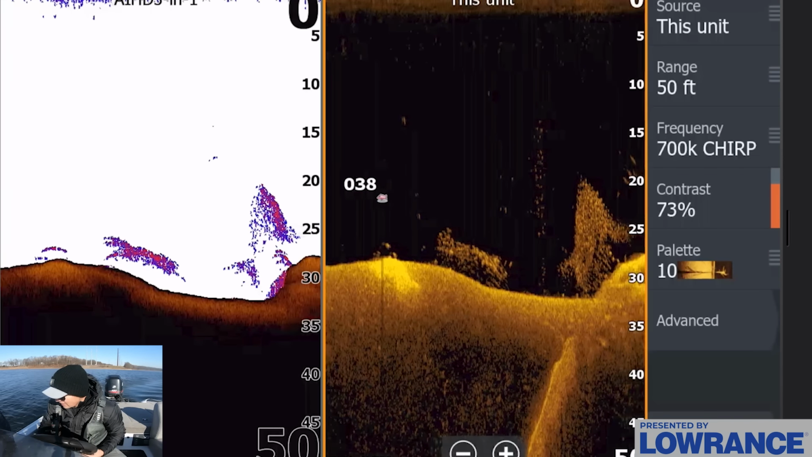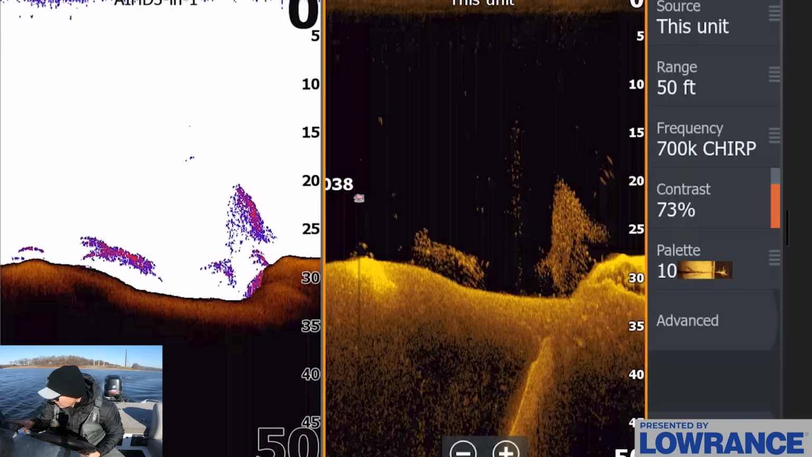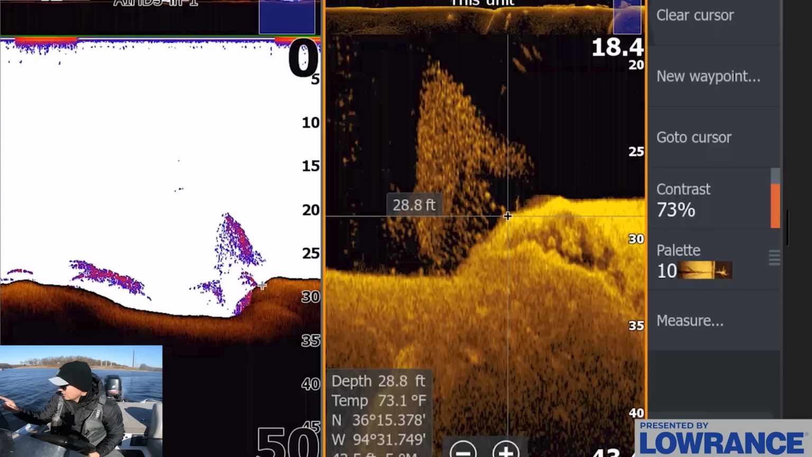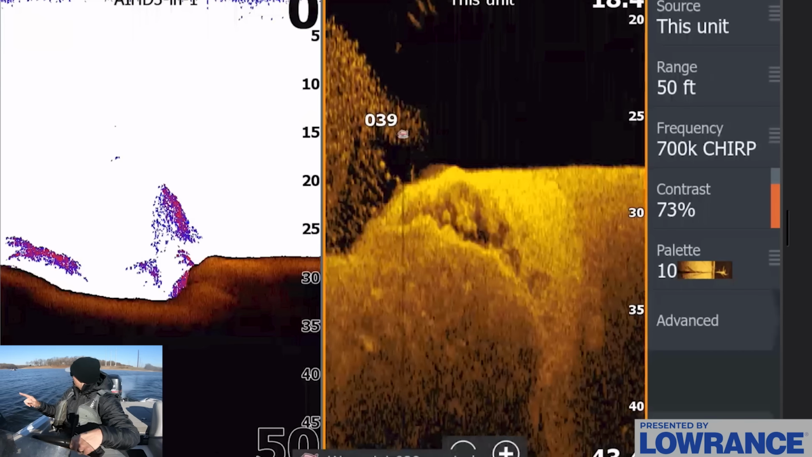There's more of them right there chasing. You can see them right there on that little lip of that ledge. There's 3 or 4 dots, right? 1, 2, 3. This is what we're looking for. So we found these fish. Let me spin around here.